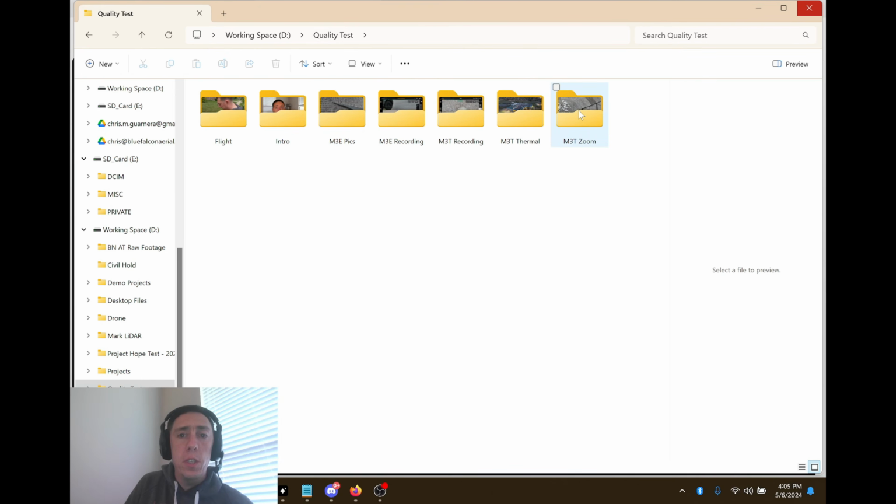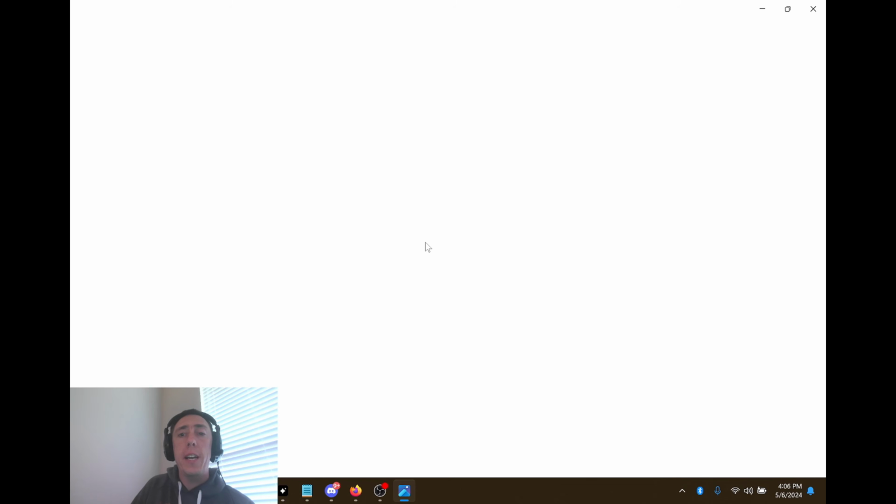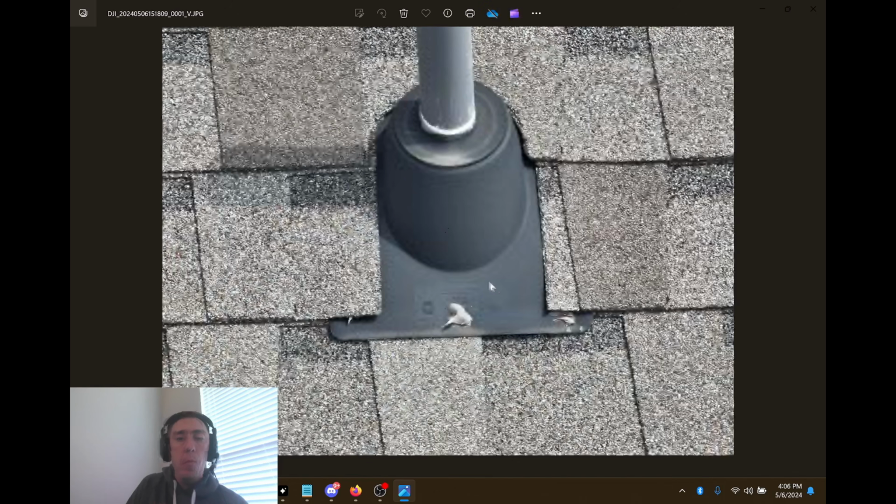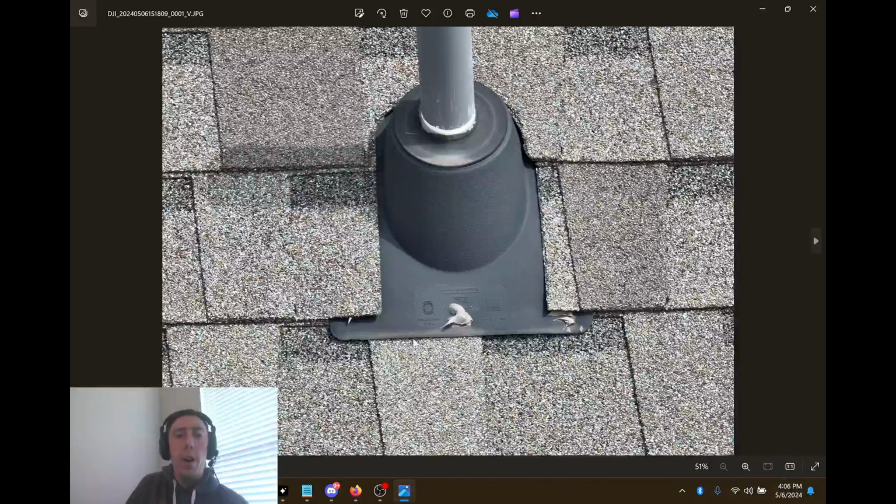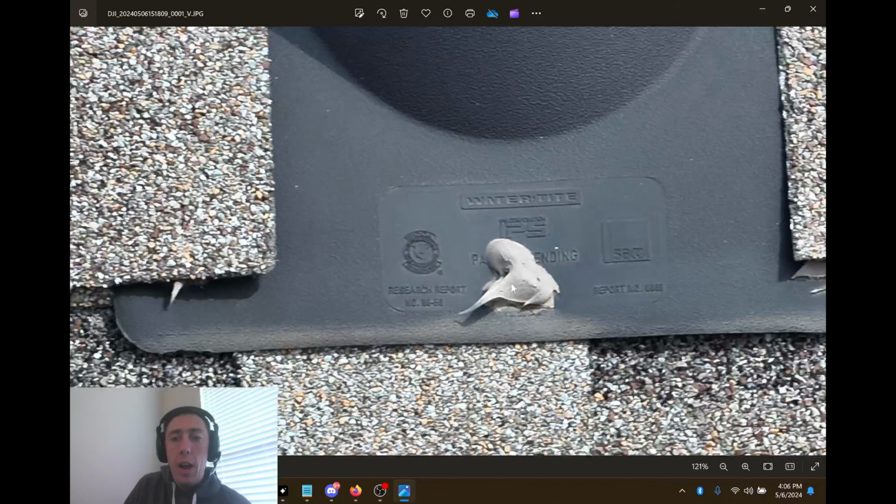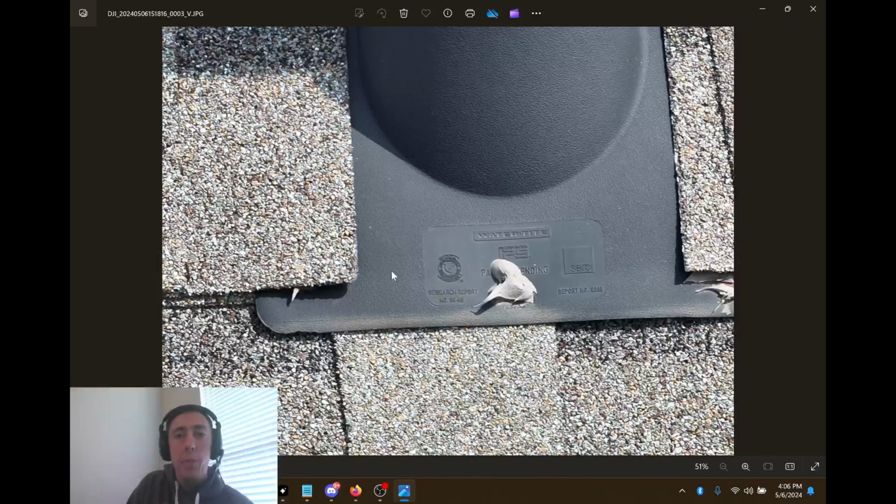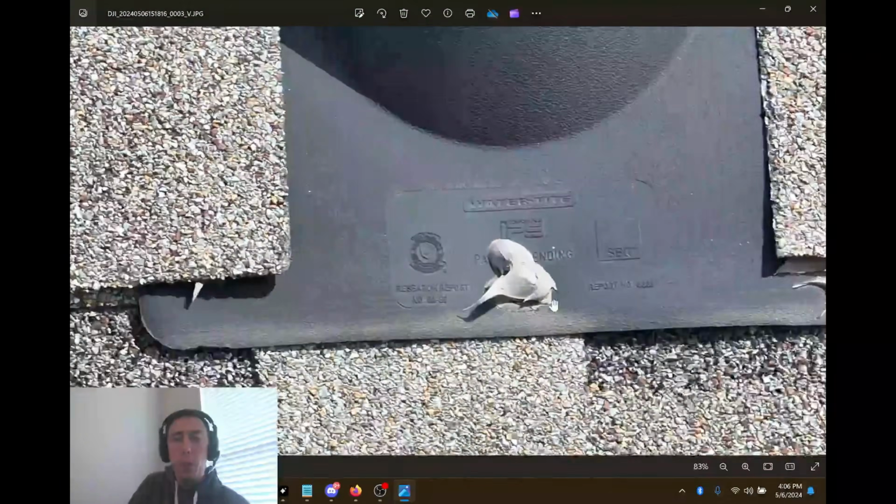So let's go over here to the zoom feature. This one is a 56x hybrid zoom. So let's go ahead and see some of the detail on some of these pictures. Like right here, how much more detail can you possibly ask for, right? And this was done in real time. You guys saw this. We zoomed in really close on this one.